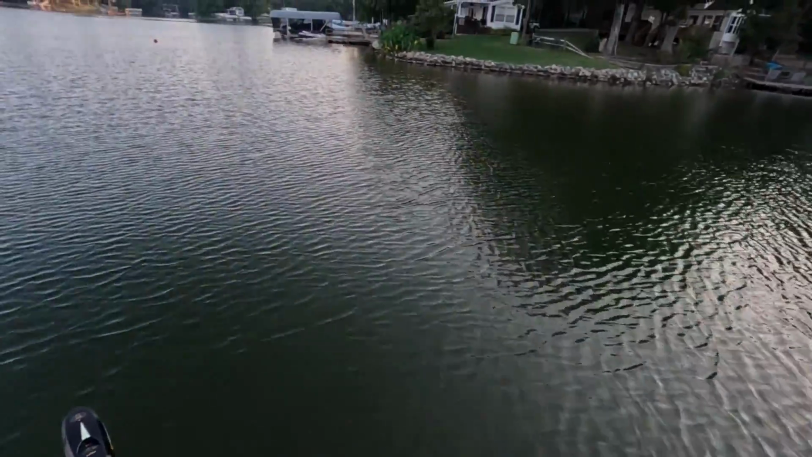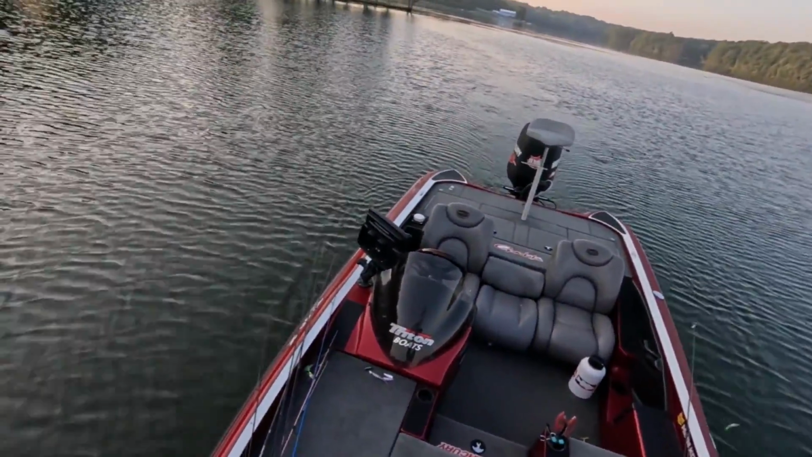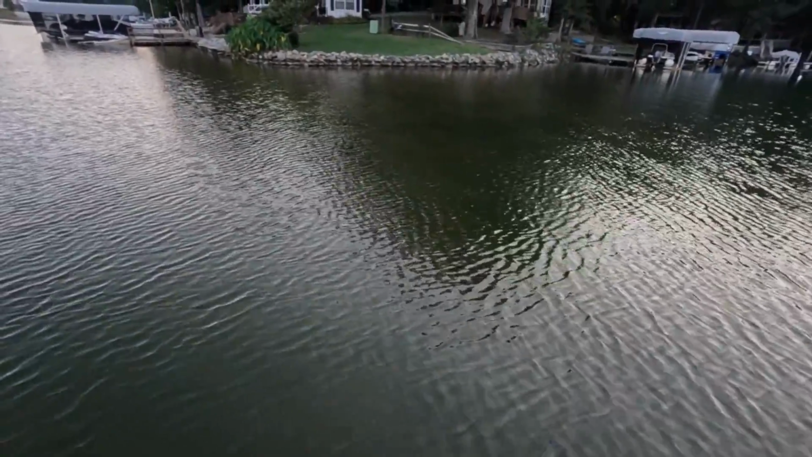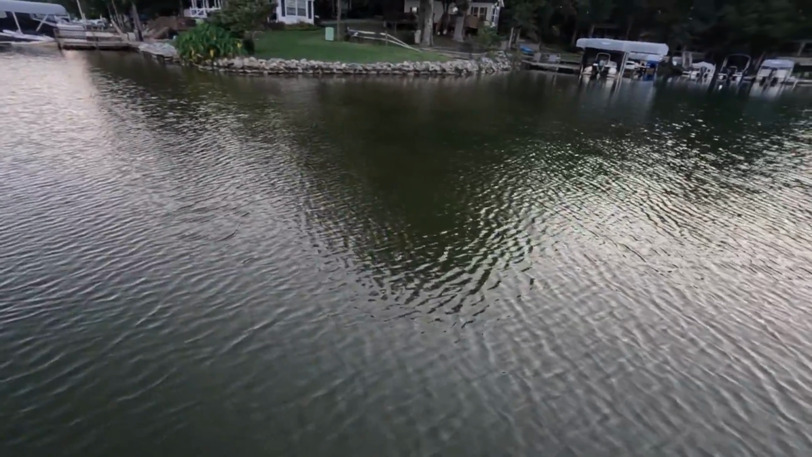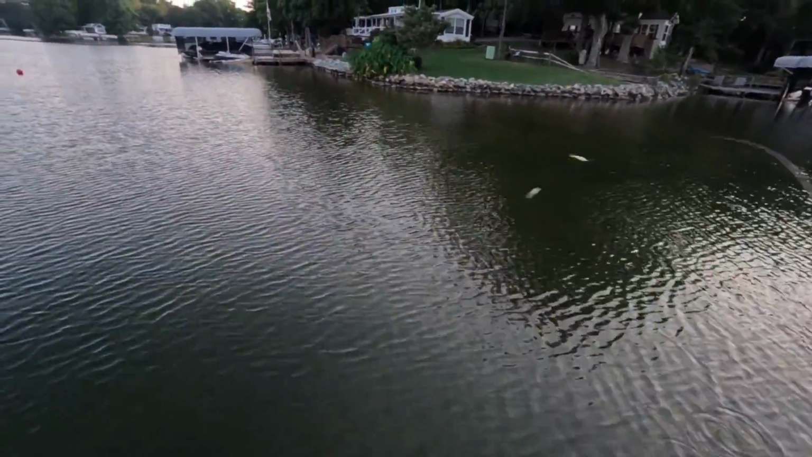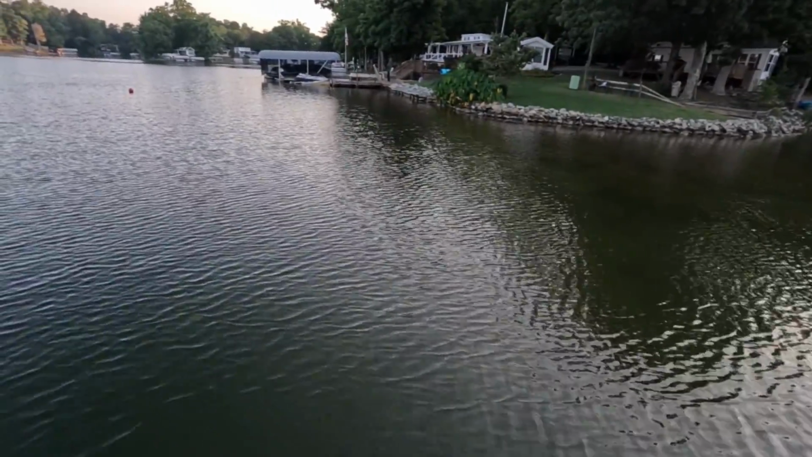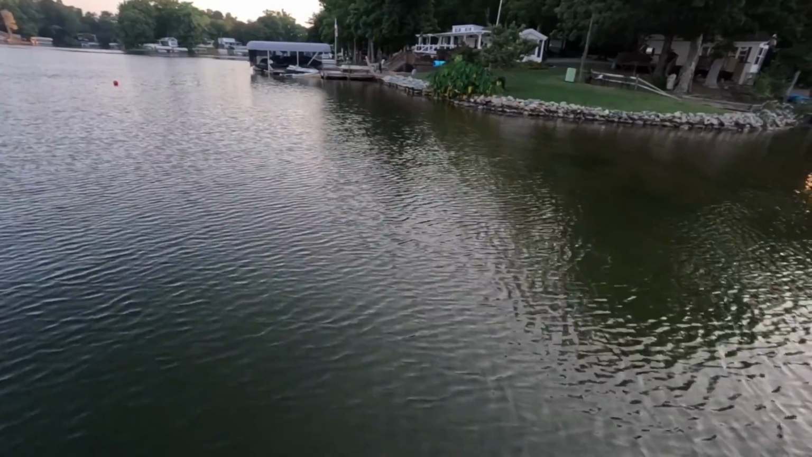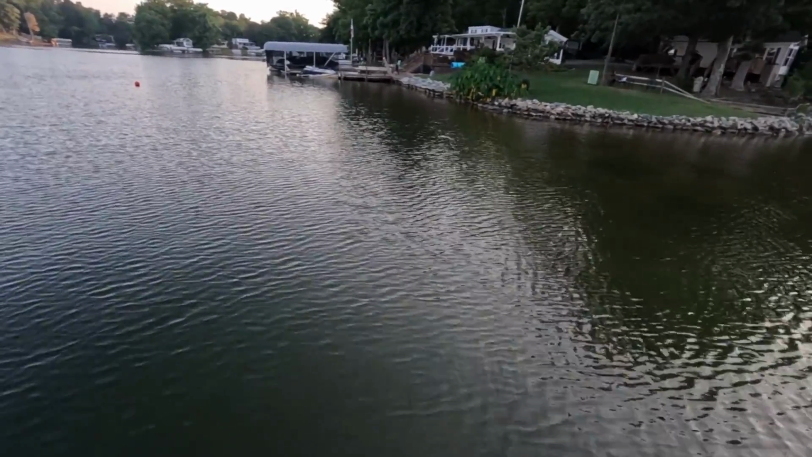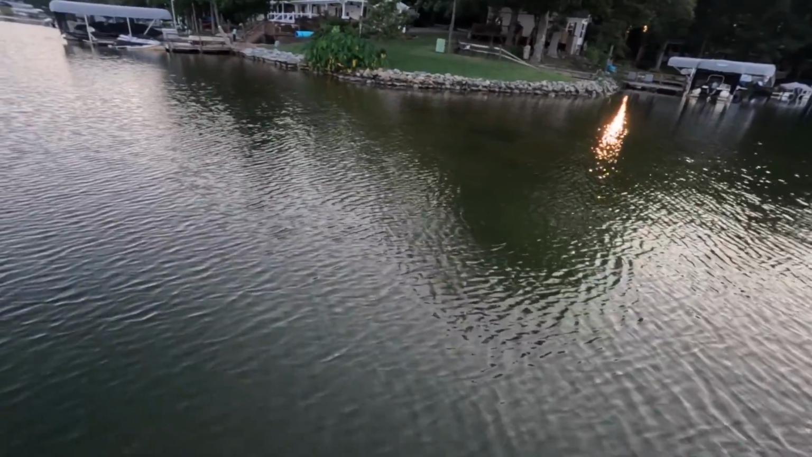So I'm just going to sample the water a little bit up here with this donkey rig. Looks like two schooling baits, two little schooling minnows. Give them something to chase. So I did see some activity over here earlier, but it could have completely stopped on the surface. Definitely think there's some bass out deeper.